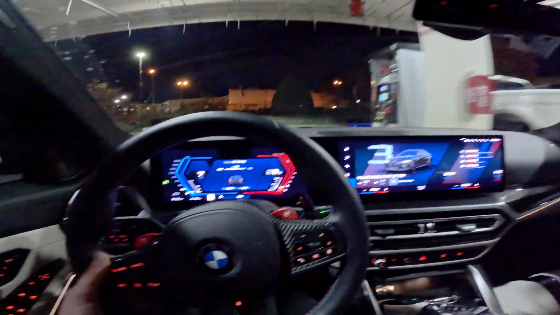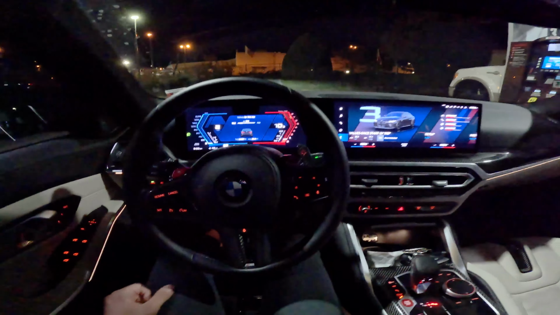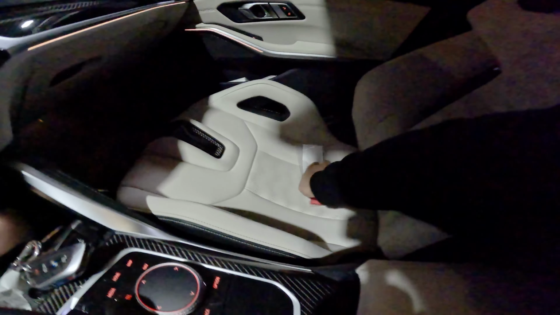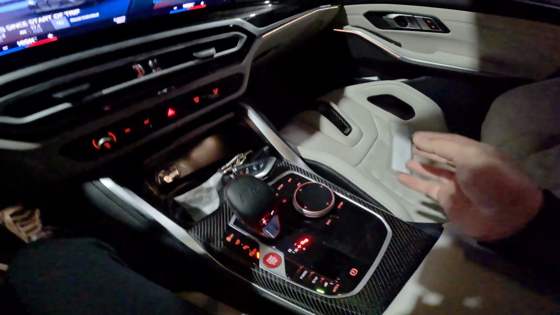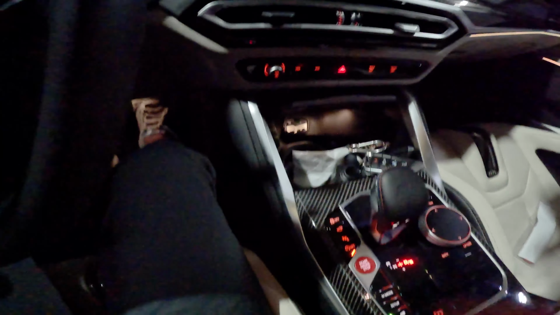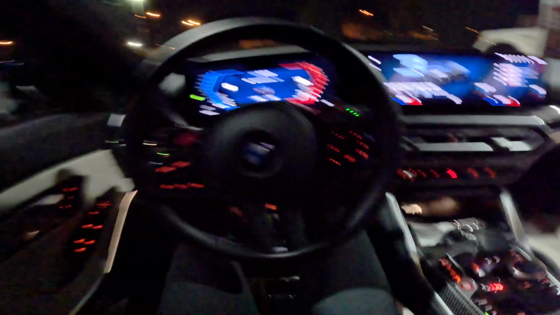Also, while we have some decent lighting here, look how beautiful this interior is. If you guys didn't know, it's ivory with the bucket seats. I have some Keys jet tags over here. Shout out to Keys Motorsports. And a whole bunch of other random stuff. What's that? Oh, that's my phone. Haha. Couldn't even tell myself. But yeah, I absolutely love this interior.